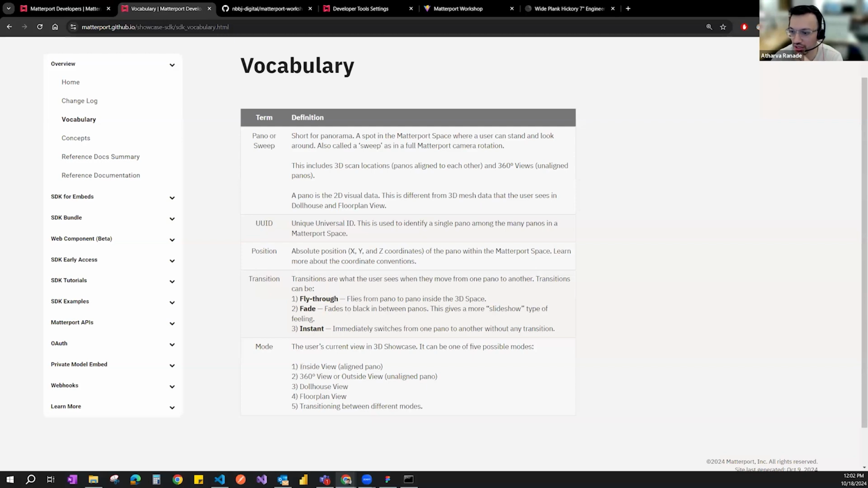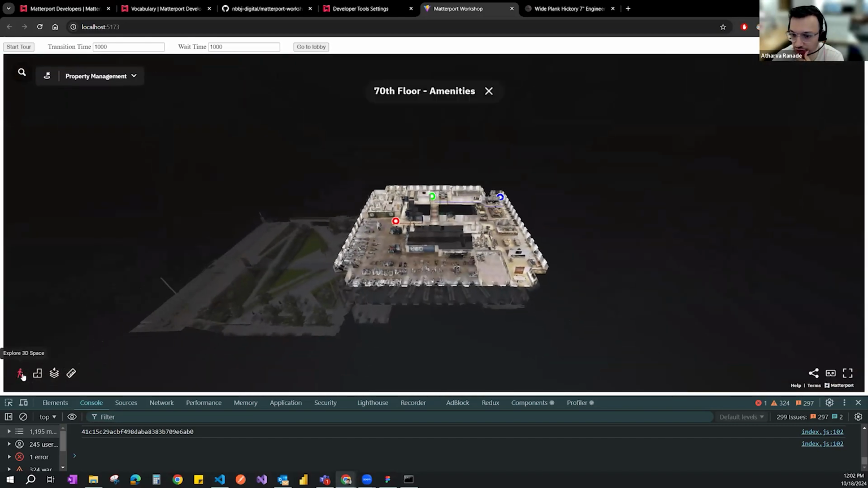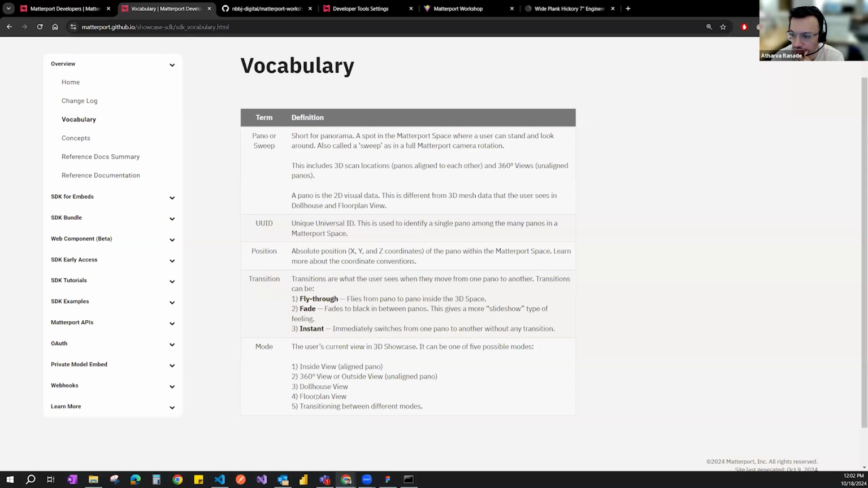And then with the modes, there's the inside view (360), dollhouse, floor plan, and transition. That can be accessed through here. So we have the dollhouse view. Then there's the explore 3D space view, which is particularly inside each of these. Then there's the floor plan view specifically, which we went through. And then there's the transition between the modes, which is in some way an extension of the transition property over here.